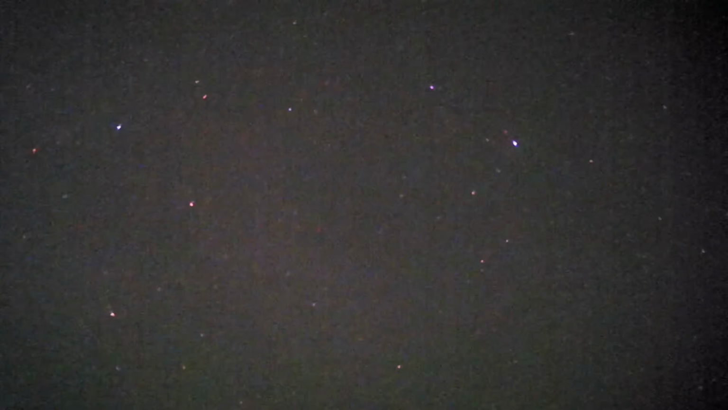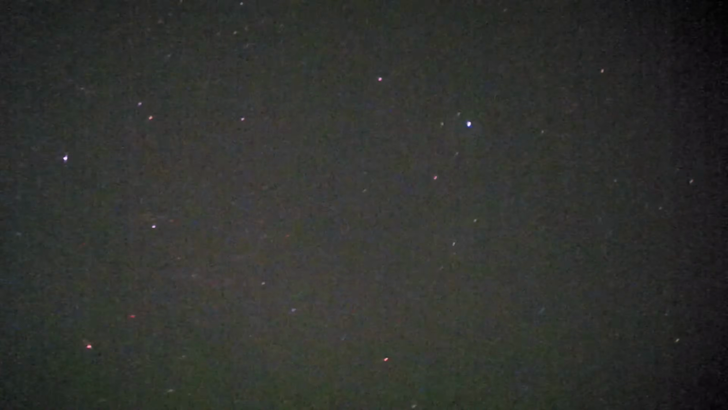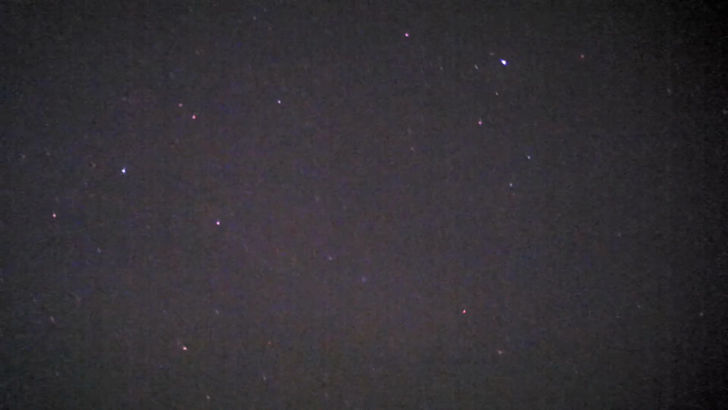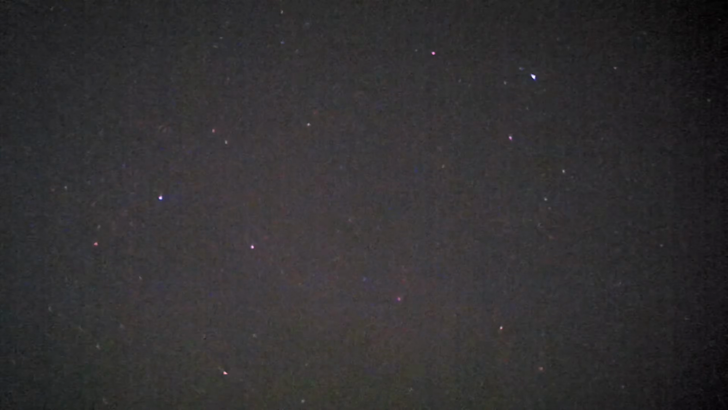So we'll do some videos on the tripod. When I go down to Wales, I'll do some hand holding and I will set it on the tripod, because imagine if it was set in one particular spot like that. Dead still, no shaking, it should be a good view of what's up there.